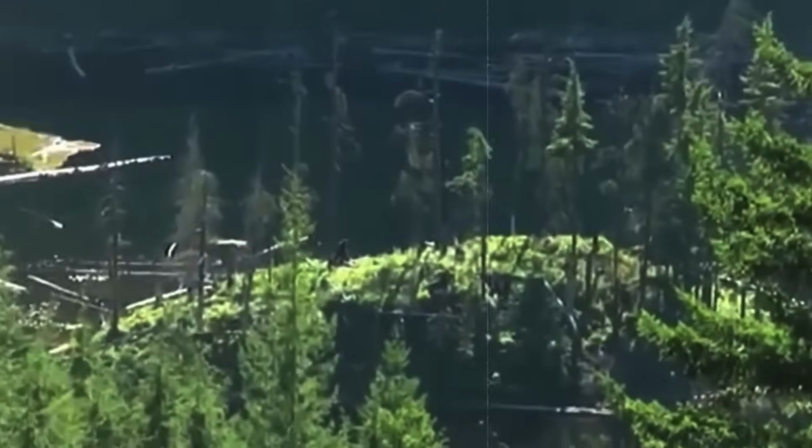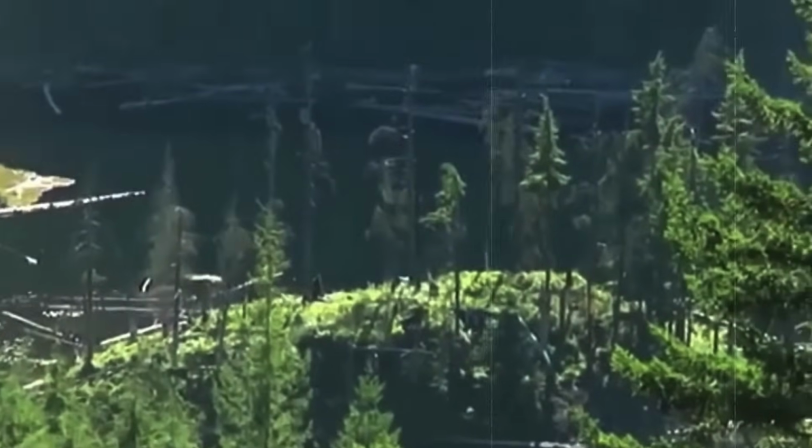This video originates from Canada, and in it, we see a distant mountain. However, on one of the mountains, there's a dark, tall figure engaged in some activity. This figure is notably large and towering, easily comparable to the surrounding trees. Its body shape and standing posture appear quite human-like, and it's covered in a thick black fur coat, which might initially suggest a bear. However, its upright posture is more reminiscent of a human.